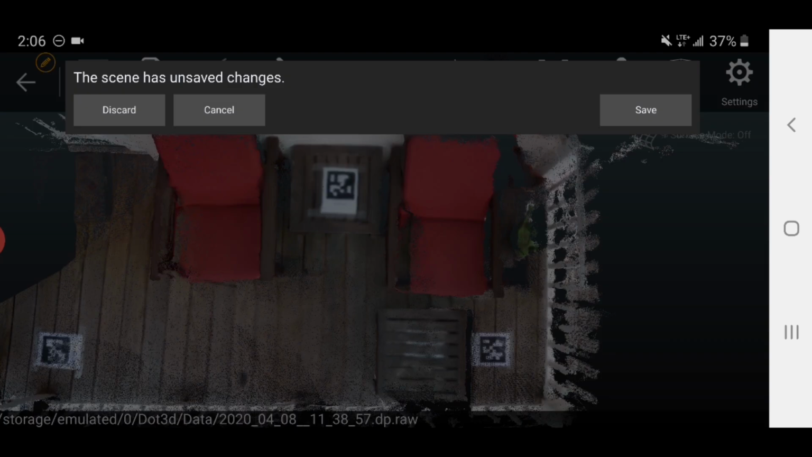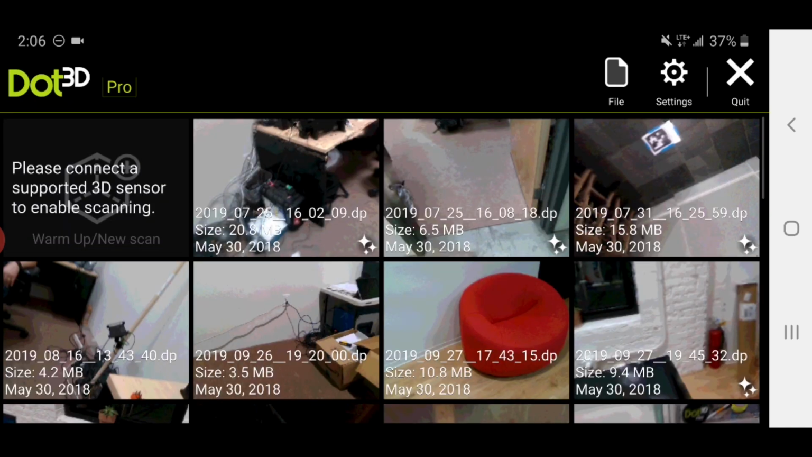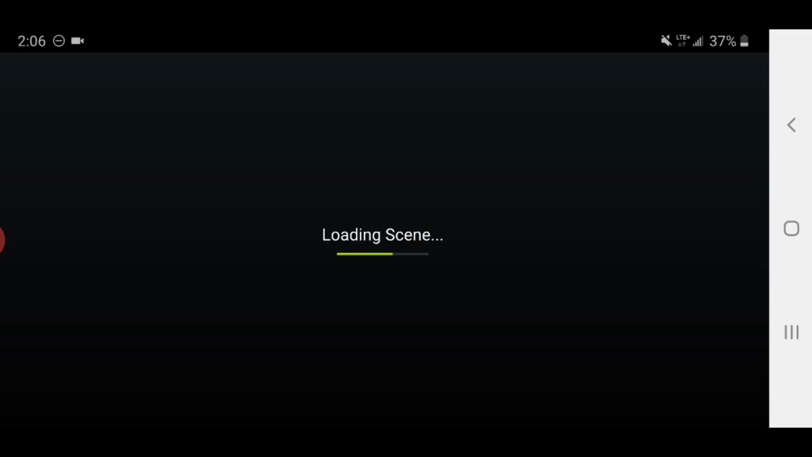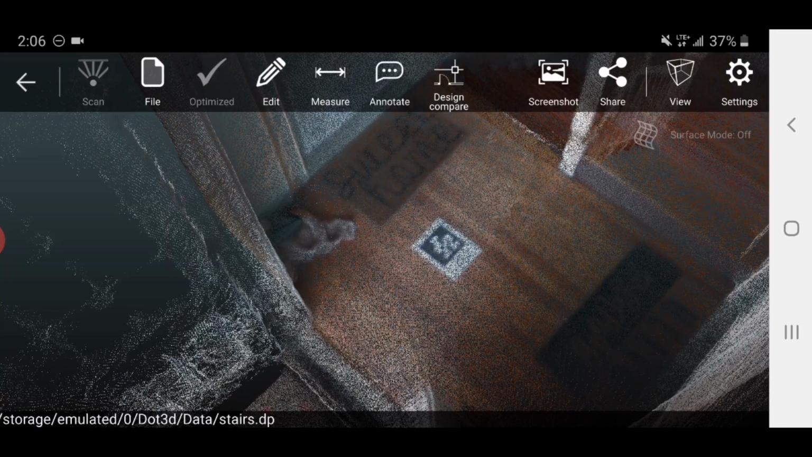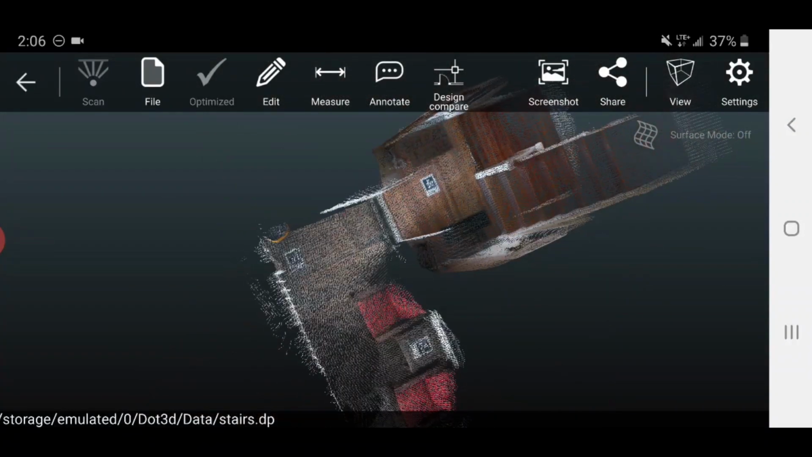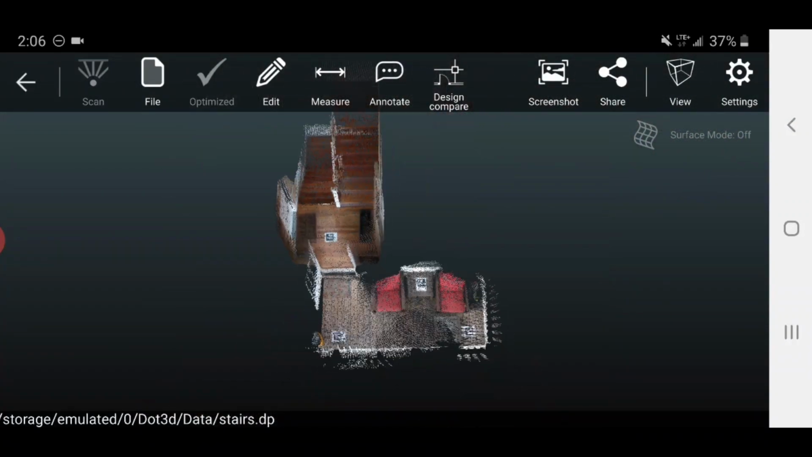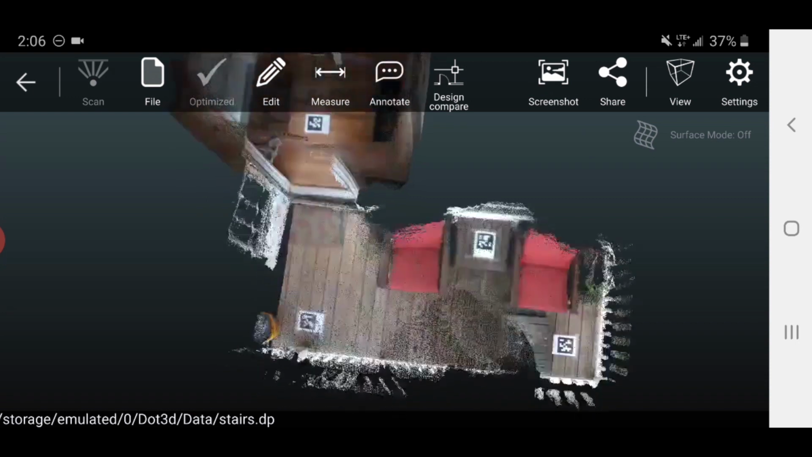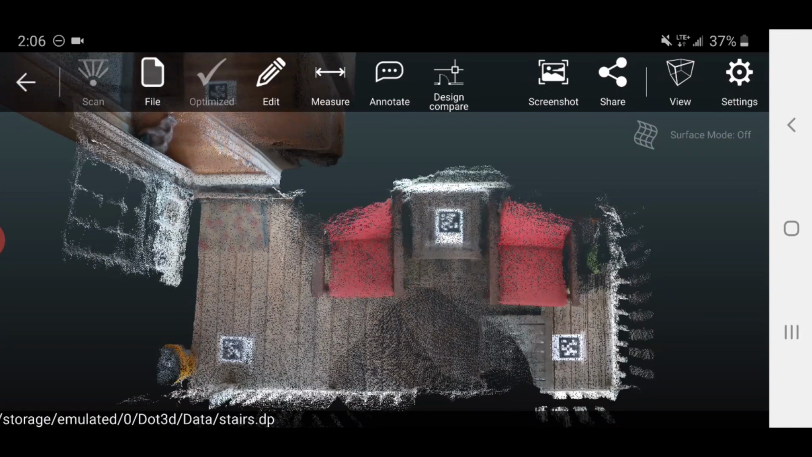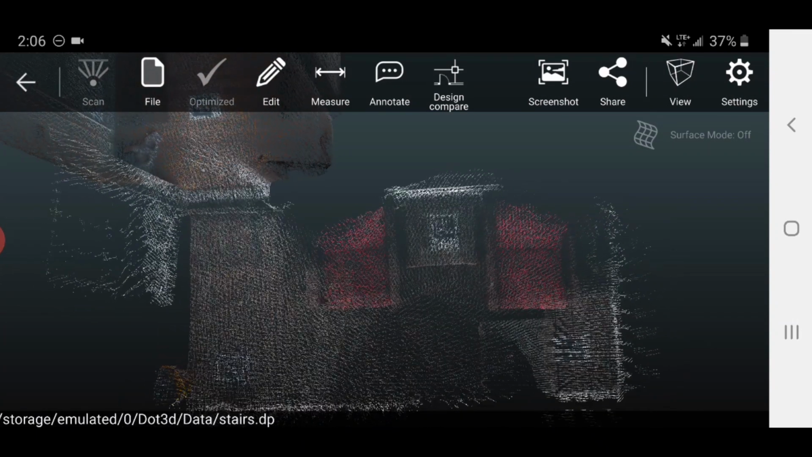Now I'm going to back out and pull up another scan that overlaps with these same 3 tags. So as you see, this scan got the stairwell, but also has those same 3 tags on the deck. A more accurate example would be room to room, etc. But this is going to show the full workflow.